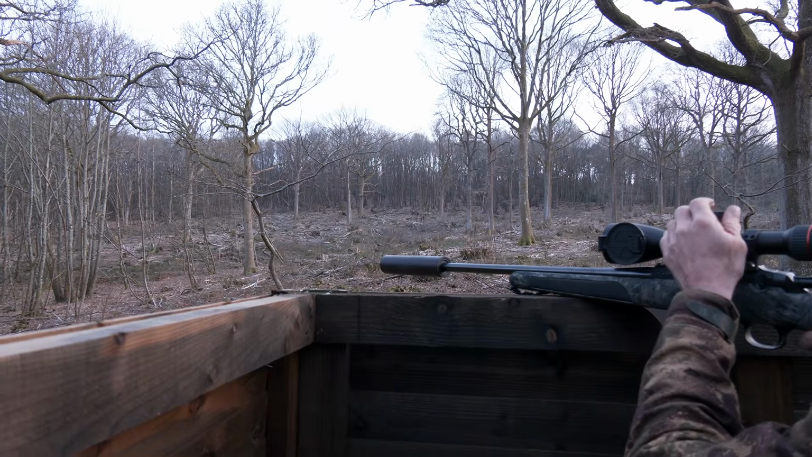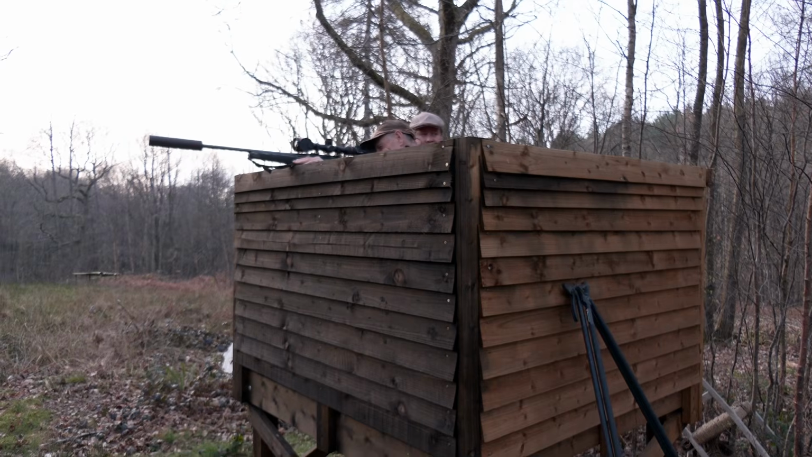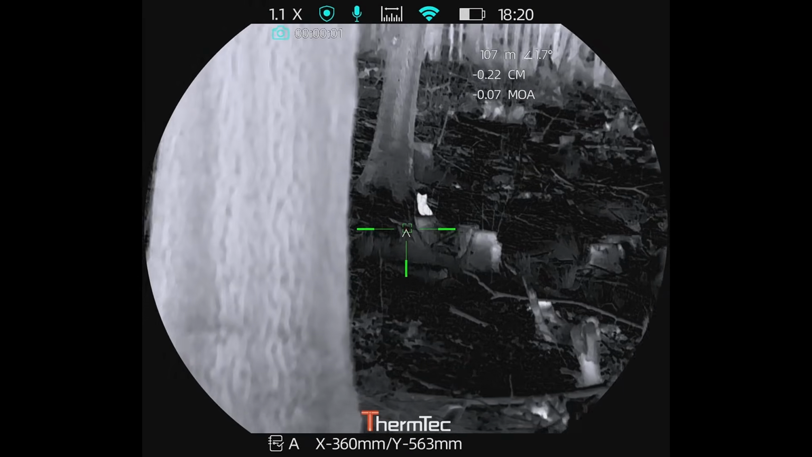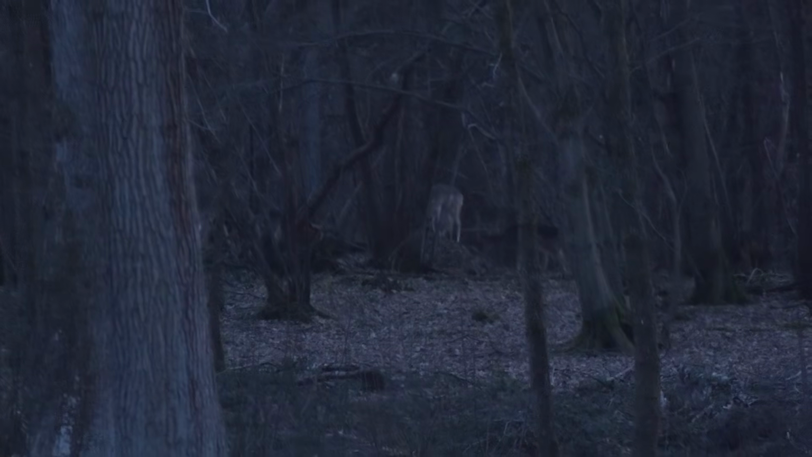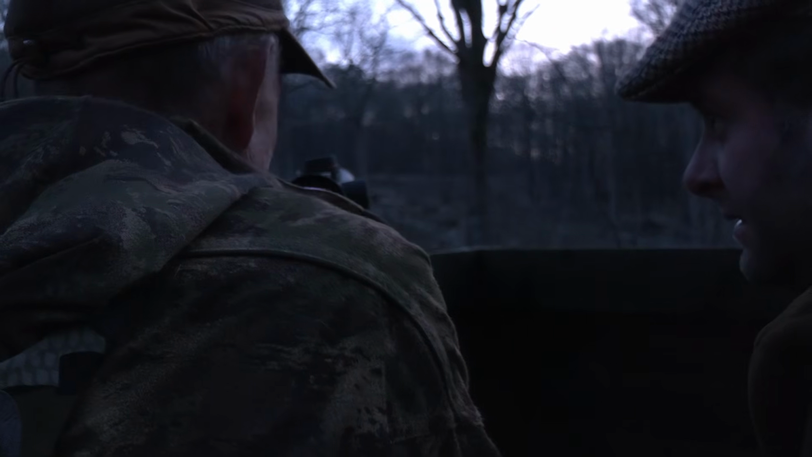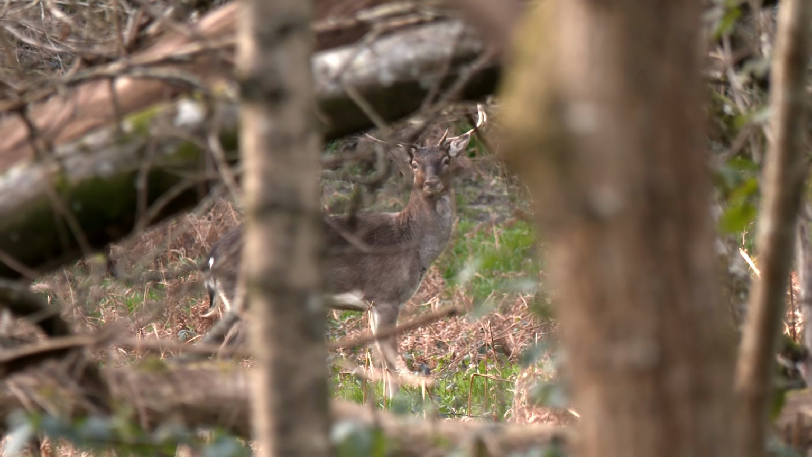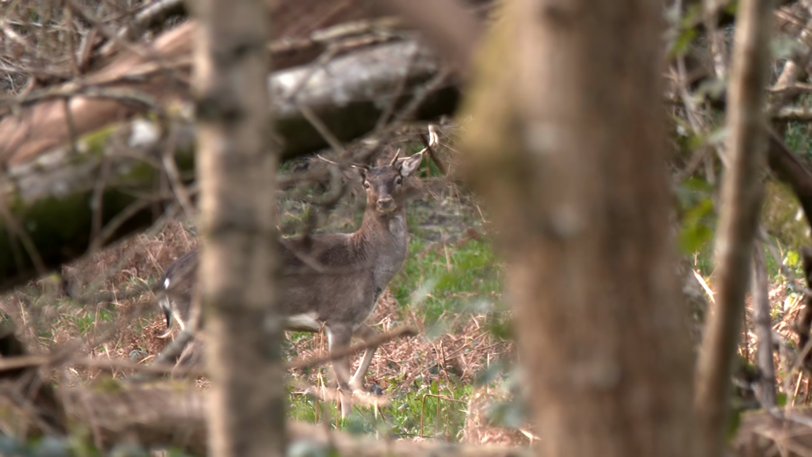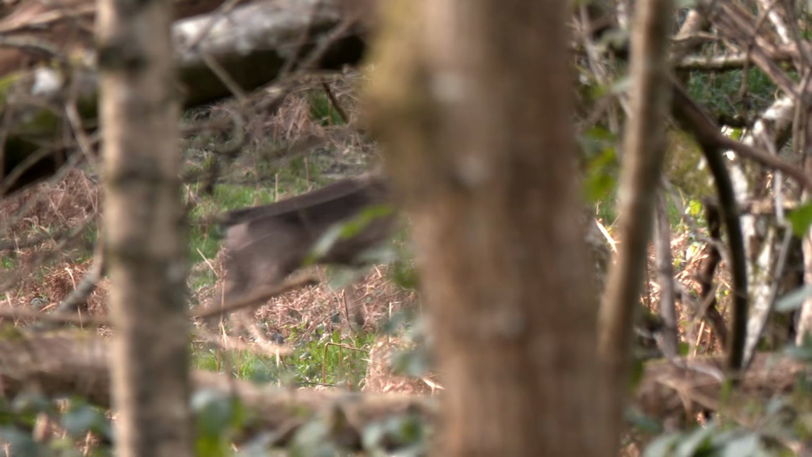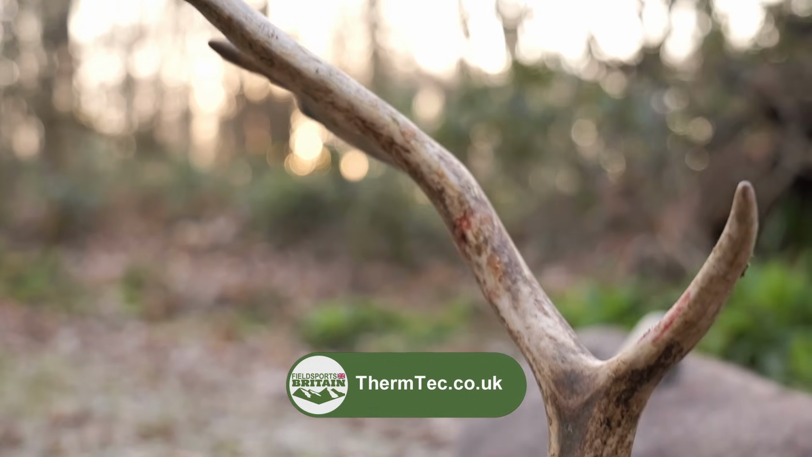With Will happy for Tim to continue contributing to his management plan, we head off again in the hope of catching up with another fallow. When we lose the light, we spot a fox, and at the Clearfell top edge, deer graze, but don't venture out into the open. Tim is pleased the Thermtec Oryx did what it's supposed to. Of course, it doesn't really make sense to use a thermal scope during the day, but as a confidence builder, it's a start.